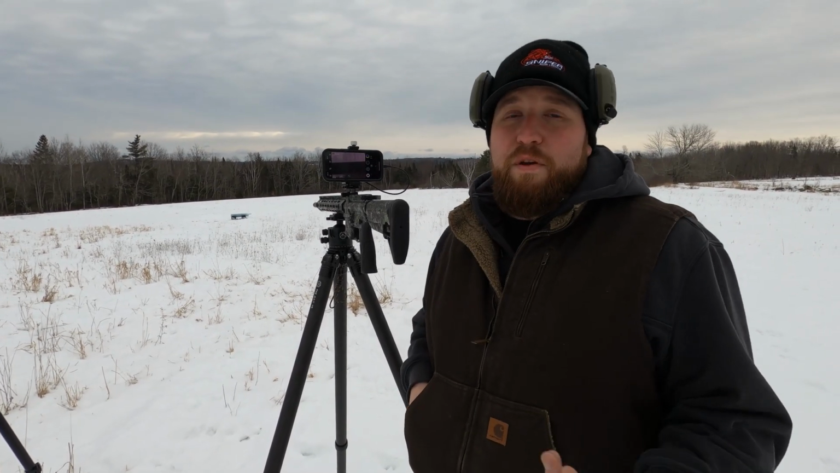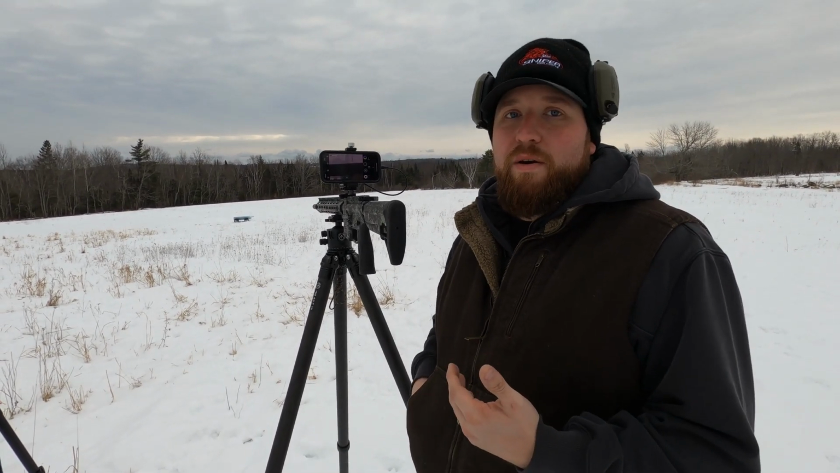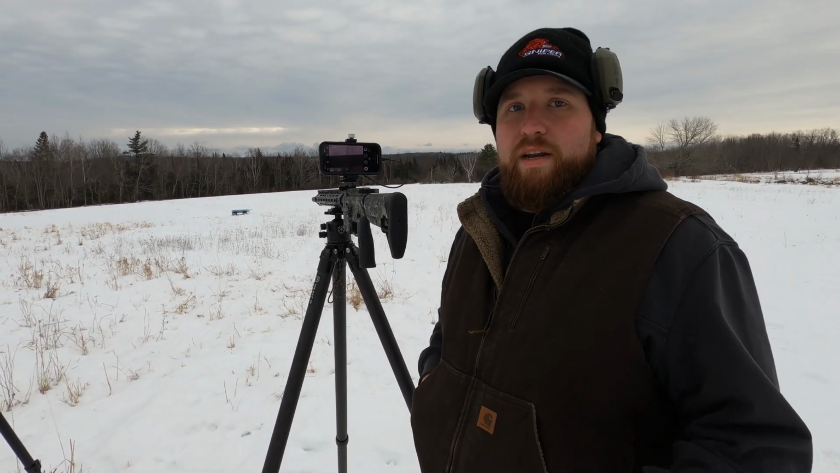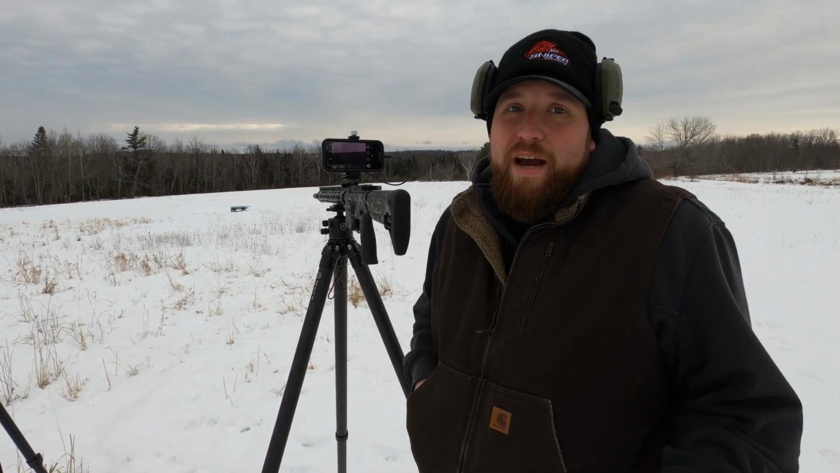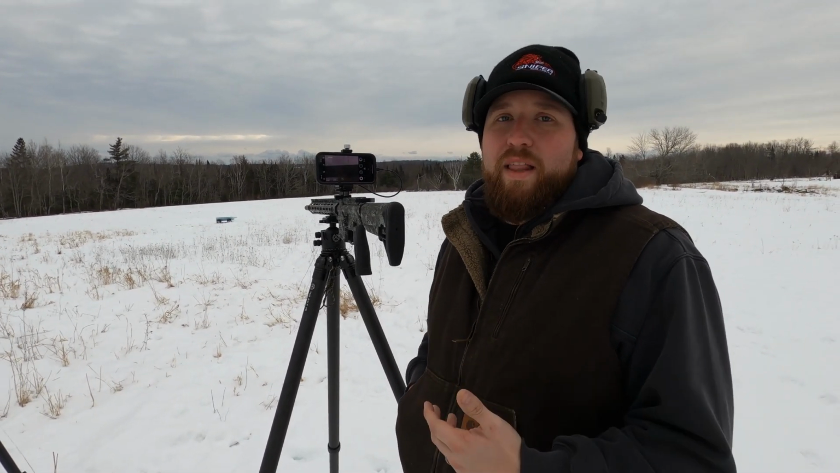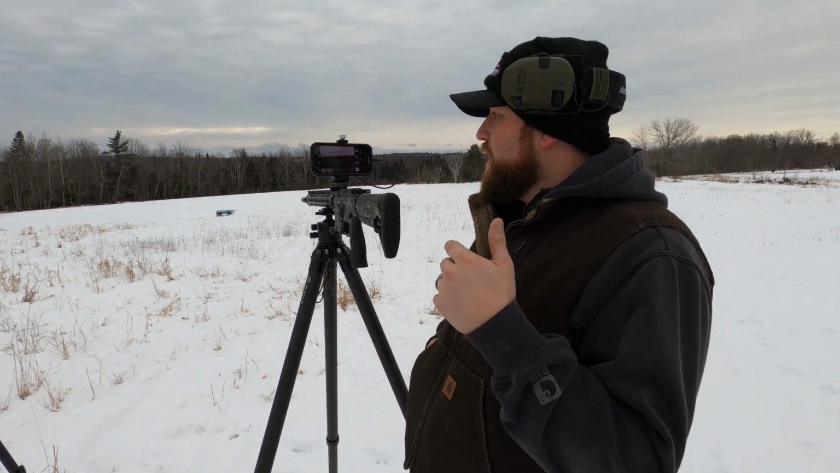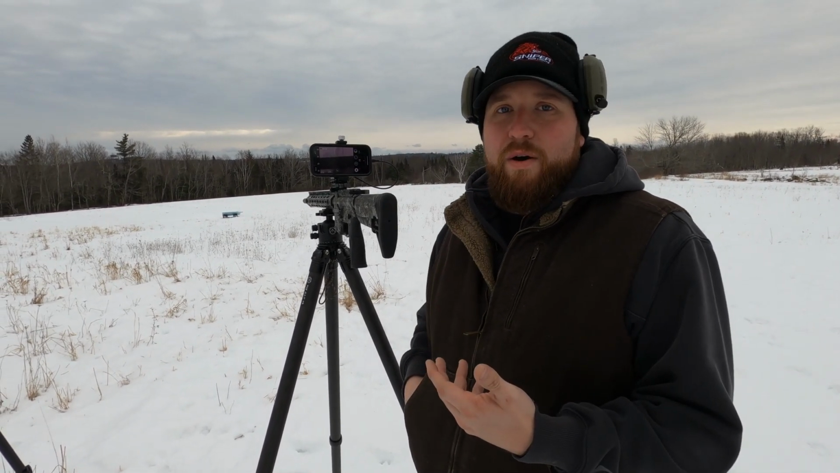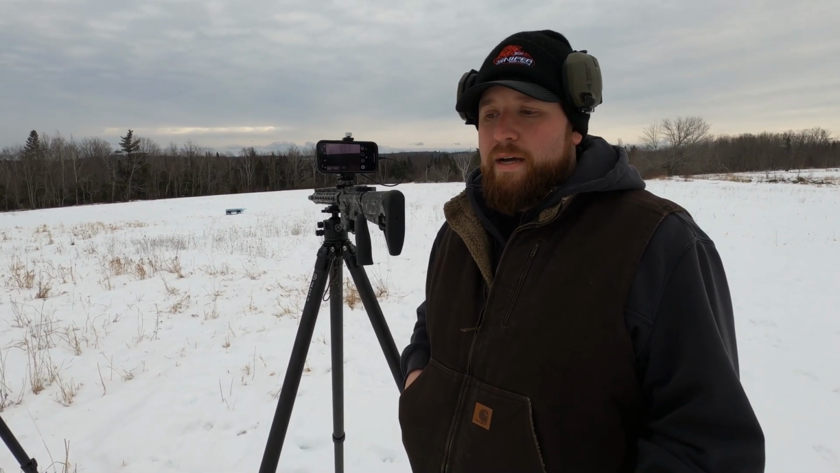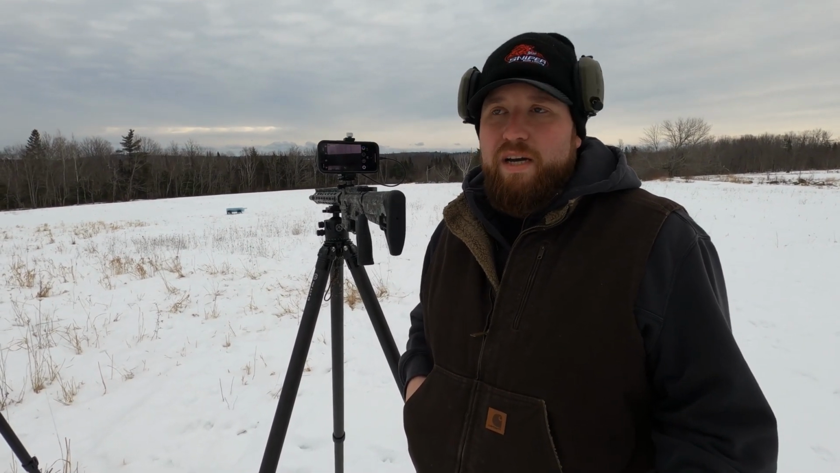Good news is if you want to fiddle with it, it will hold up to light recoil, at least from my testing. I haven't tried any heavier recoil and I don't plan to, but maybe an option for you guys. I'm gonna say if you want a scope, go with a cheaper Rattler or something. This is only a 256 core, so your cheap Rattler like your TS19 256, it's 999 bucks, guys.